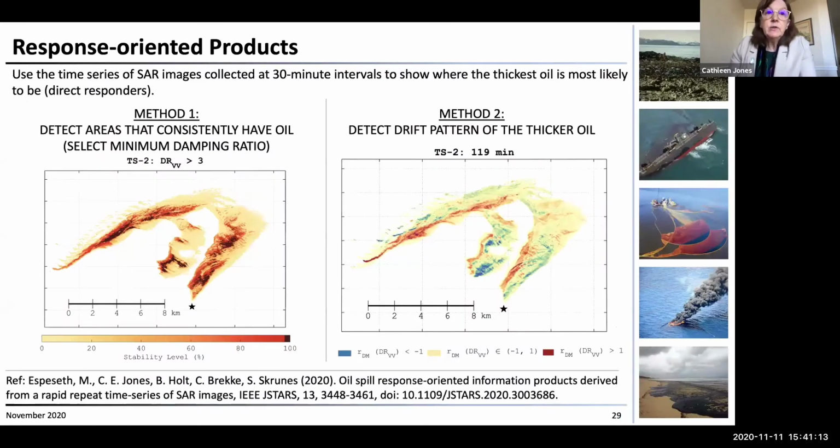We also took that sequence of images for UAVSAR, the sequence of images that were acquired at 30 minutes apart. And my student in Norway, Martine Espeseth, used it to look at how to derive some products that could guide responders. So the idea was to come up with parameters that could be used to easily show where the thickest oil is, where it's most likely to be in the future, and to detect the drift pattern of the thicker oil.